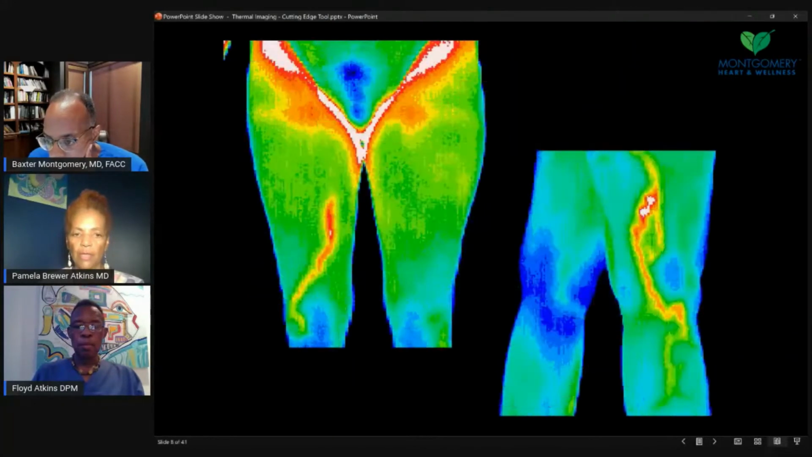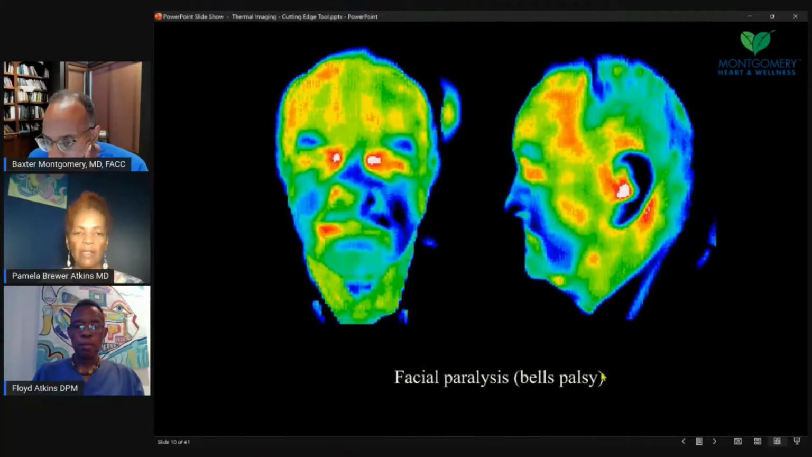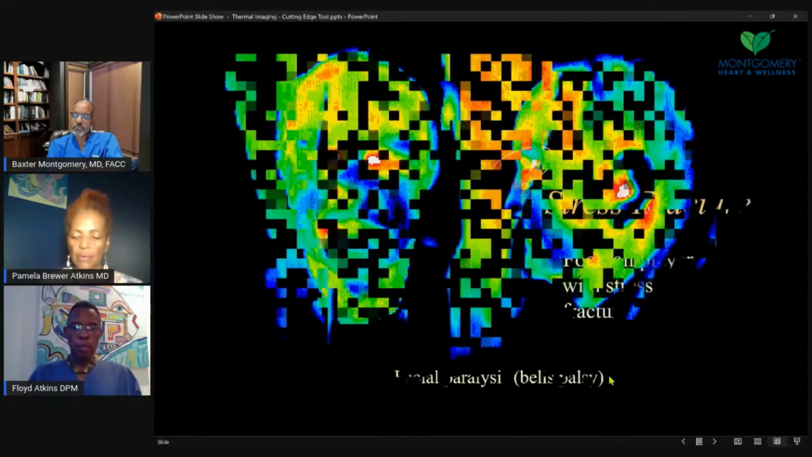Let me go the other way. All right. So this gentleman, as you see, has eyes area, but you see this area that's blue and very cool. So it shows some tissue dysfunction, and this person from the history has a history of Bell's palsy, more of a neuromuscular dysfunction, and it's very obvious it's on his left side of his face.